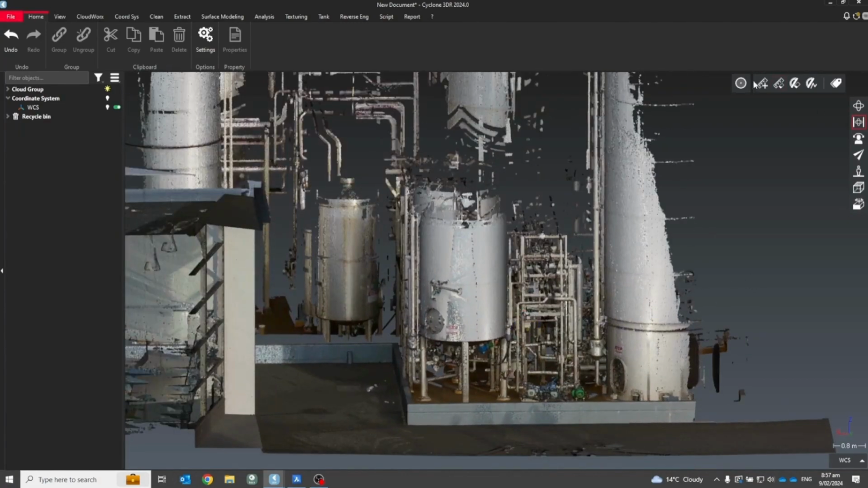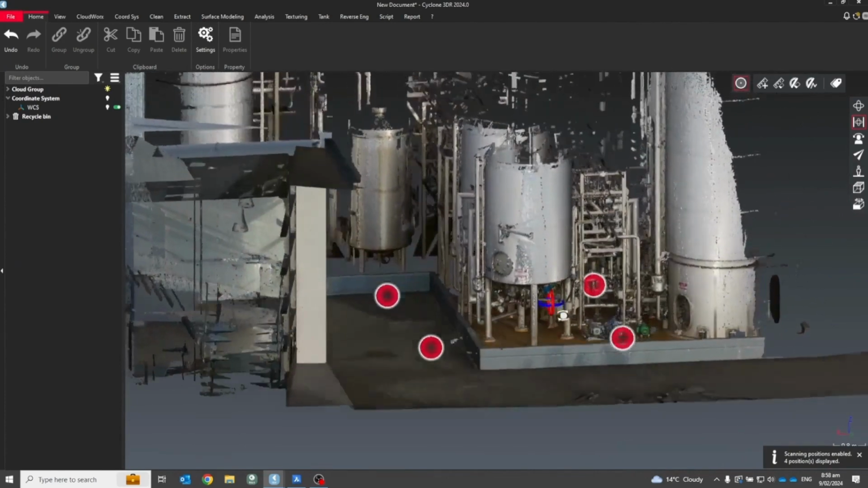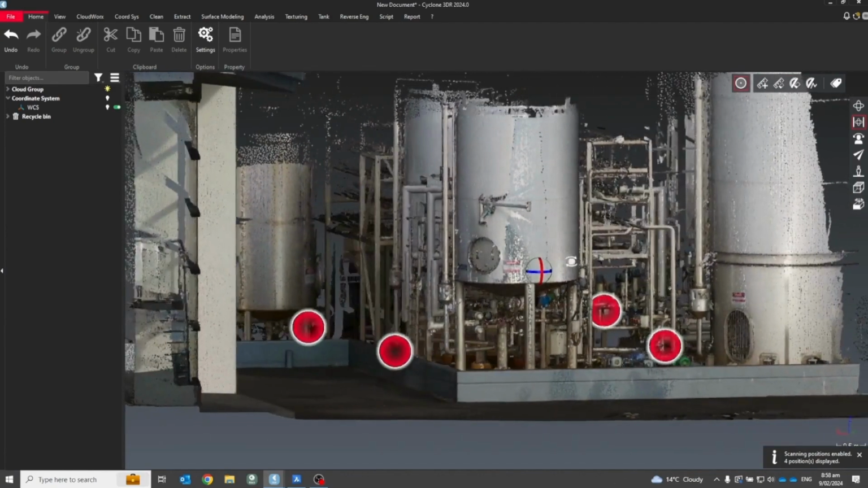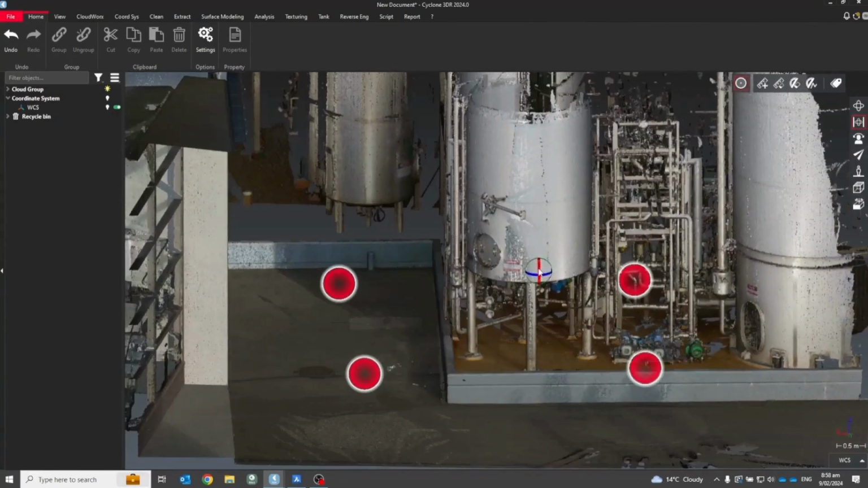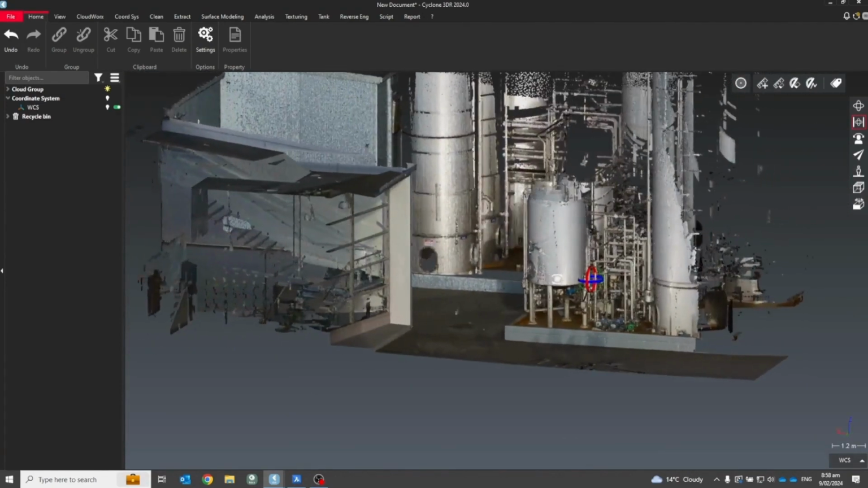So the second generation BLK 360 does a really nice job on stainless tanks and pipe work. The data is much more complete and cleaner than it was on the first generation BLK 360. So you can use this data quite comfortably within the pipe extraction workflow. I've got the scan positions turned on there briefly, showing it's a small 4-scan project.